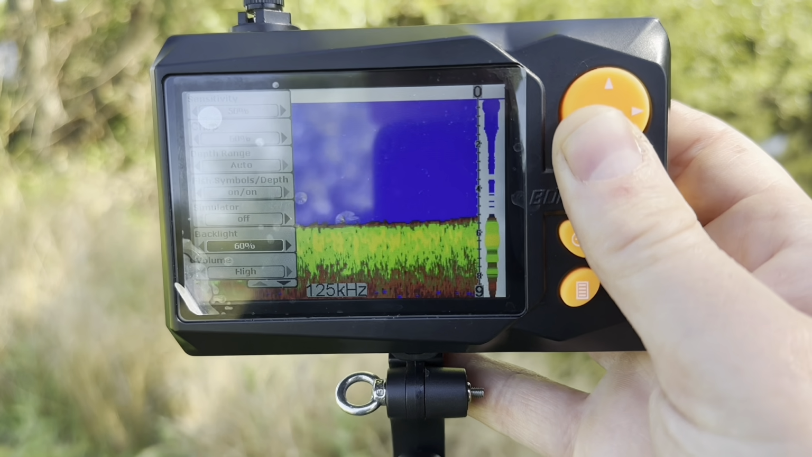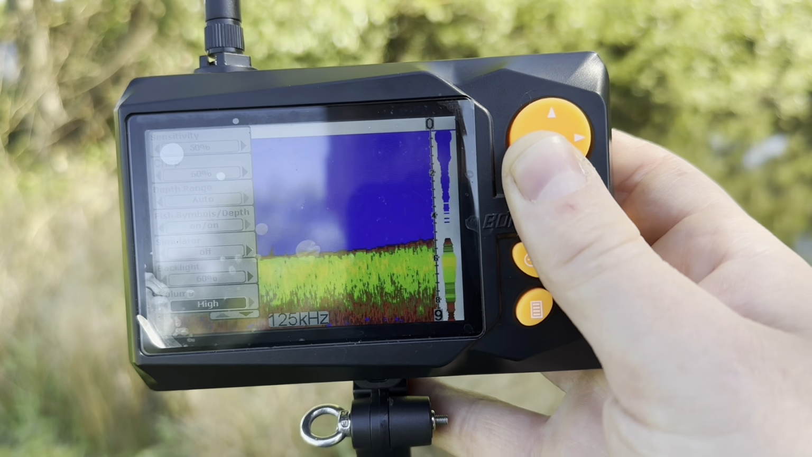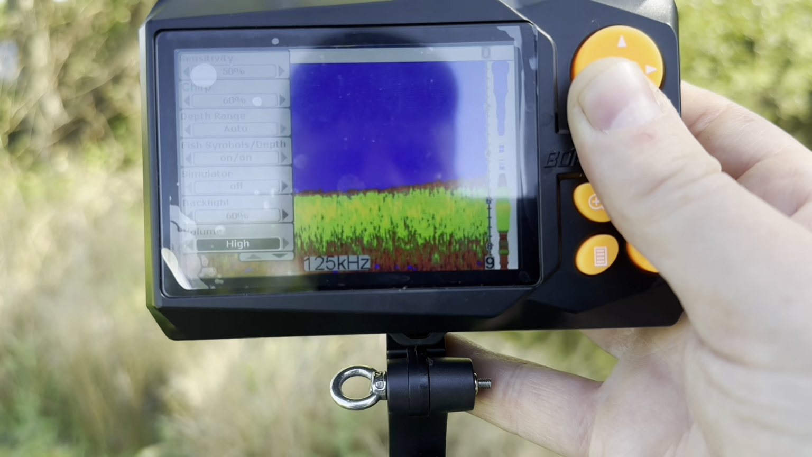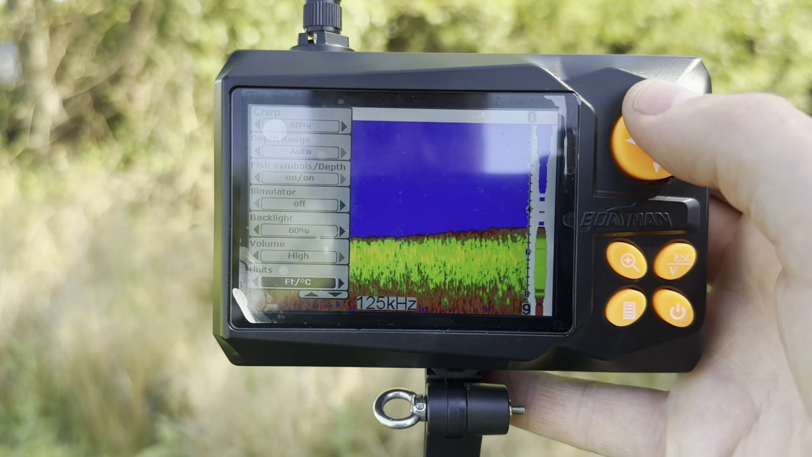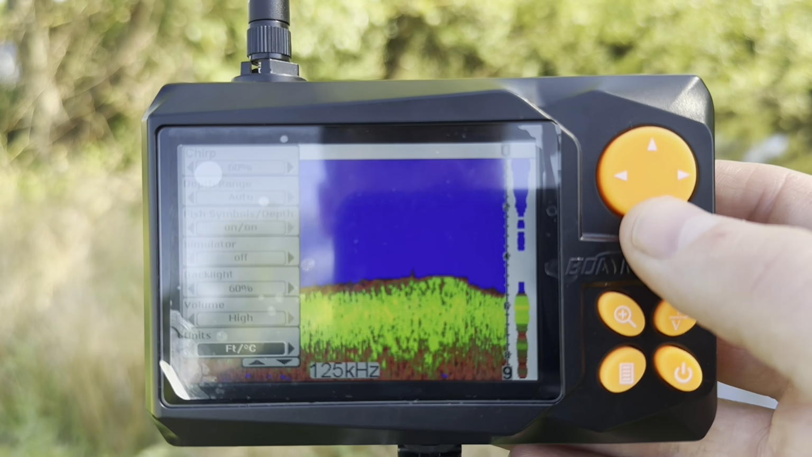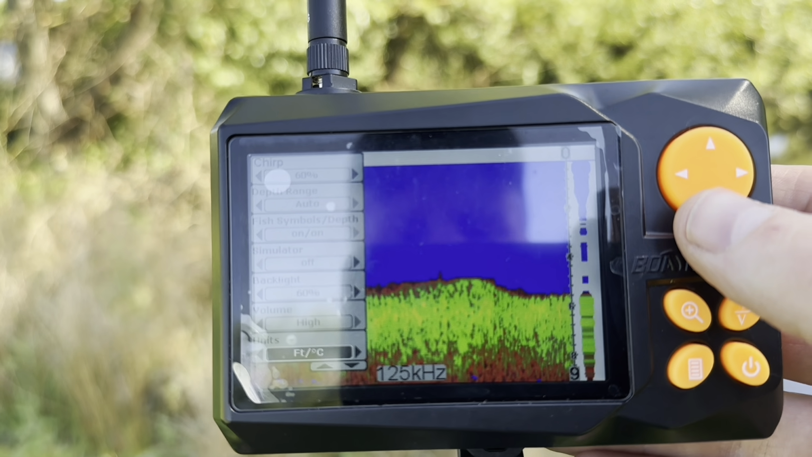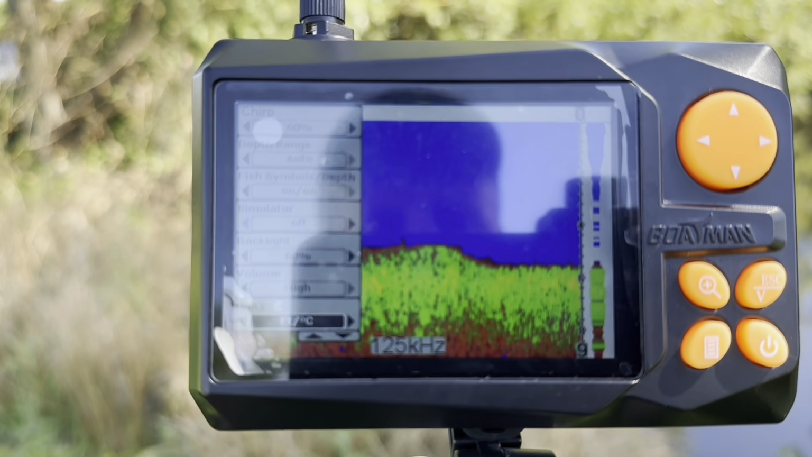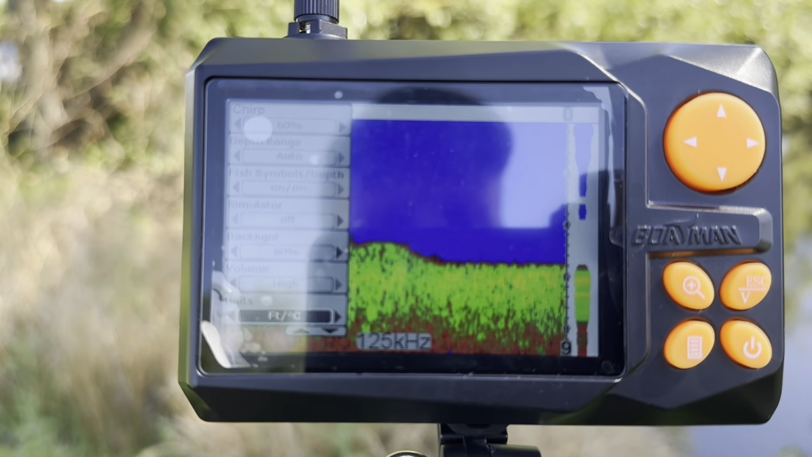Next up, we have backlight, which again is self-explanatory, that adjusts the brightness of the background of the screen. Next up, we have volume, which adjusts the little bleep that hopefully you can hear in the background here. So that will adjust how loud that beep is. Then after that, we've got units. Units again is the depth and temperature, so you can change that between meters and feet, and Celsius and Fahrenheit. I personally prefer feet and of course Celsius, seeing as we are in the UK, but this can be changed if needs be.